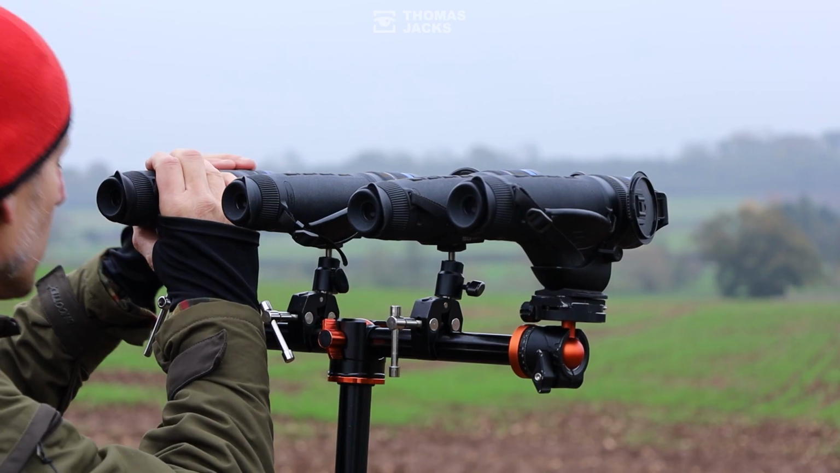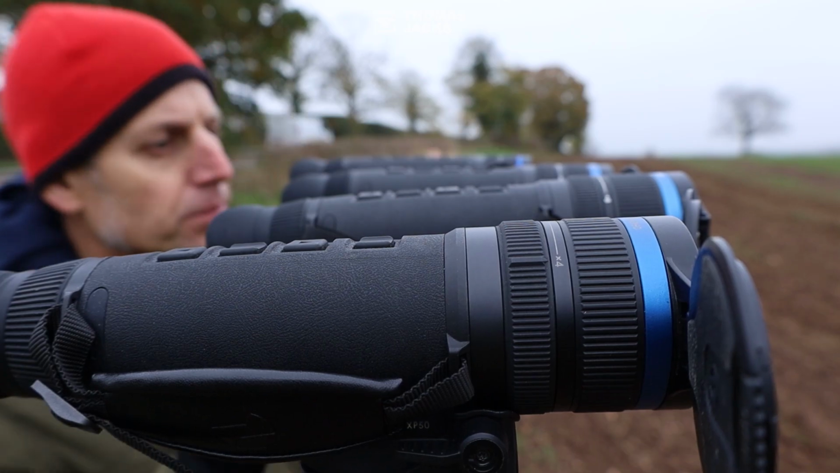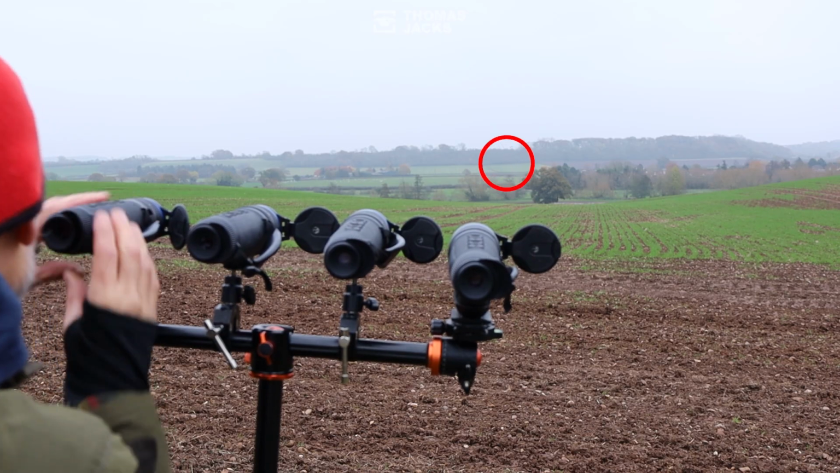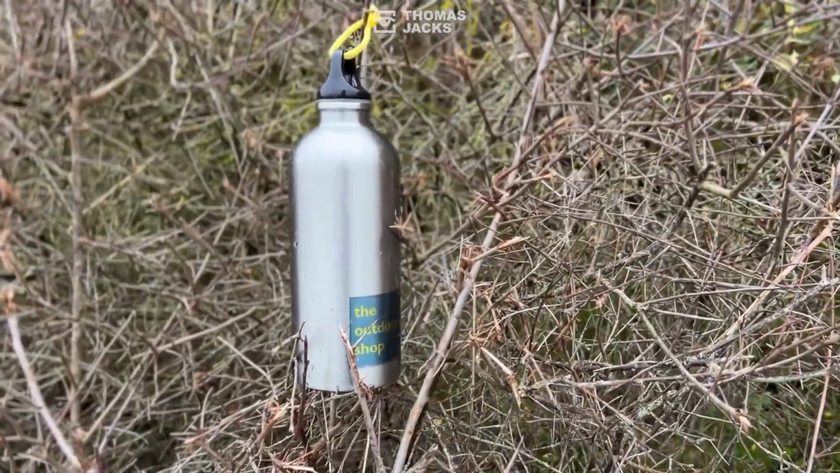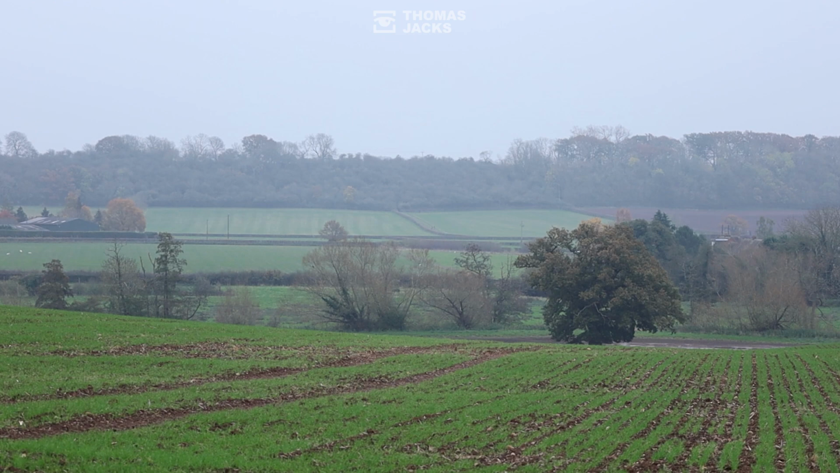For this test it's 9 degrees and 85% humidity, and everything is set to allow you to judge how each Telos performs under the same conditions. My colleague, 5'10" Evan, is 1,386 metres away, and in the hedge behind him there's a bottle of warm water and a small electronic hand warmer. I, by the way, am just in front of those trees. Back to our targets at 1,386 metres.